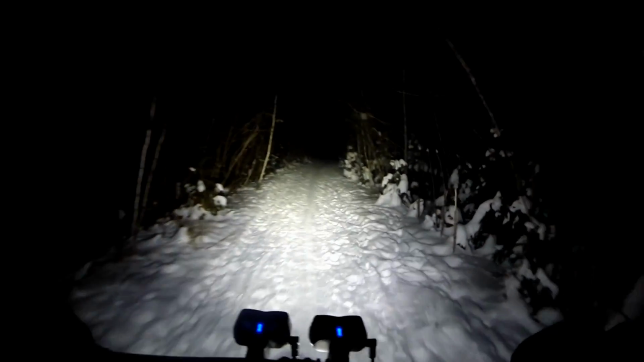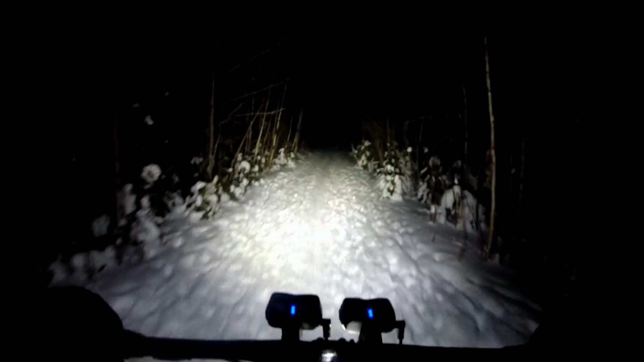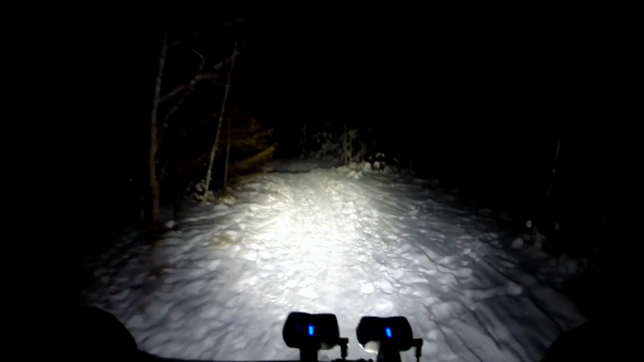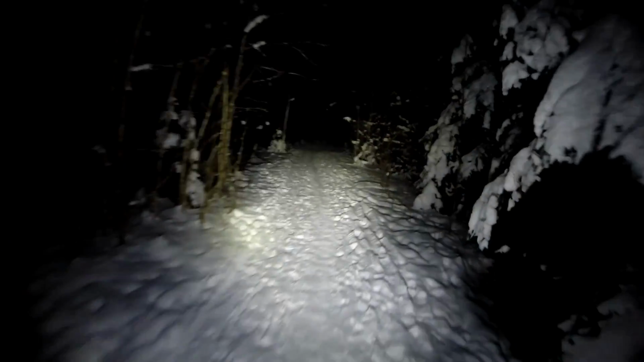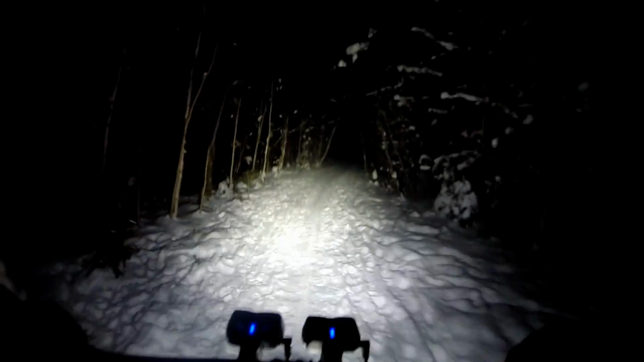Saturday night crawler fat bike ride. So we're gonna go ride into Centennial Park and Cascade Trails, and we're doing it at night. I have a habit of doing that because I've gotten used to not having to deal with people. You don't have to deal with people, you don't have to deal with dogs. I think it makes it a more enjoyable experience.